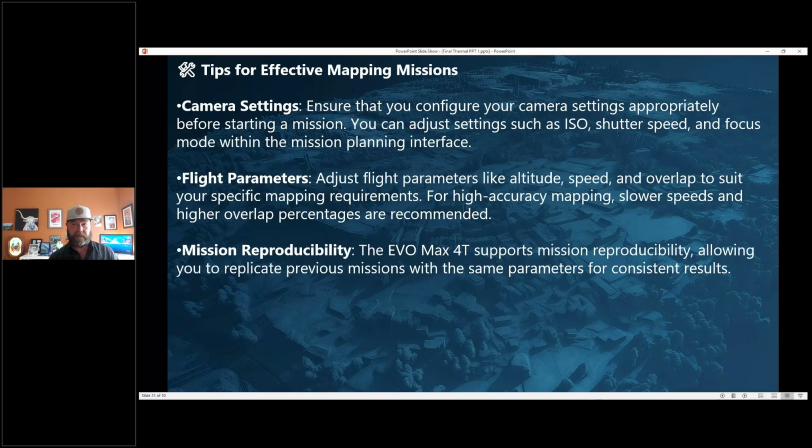Obviously mess with your ISO, shutter speed. I usually just leave it on default, but if you want to dial that in, you can test fly and remember those settings. Your flight parameters, I think with thermal, it's up to you what height you want to be at. Obviously, if you go down, they do have zoom, and thermal zoom is usually more limited than a regular zoom. For mapping, you want to fly slower and get higher overlap too. If you're doing a mapping mission, I usually do like 80 percent overlap.